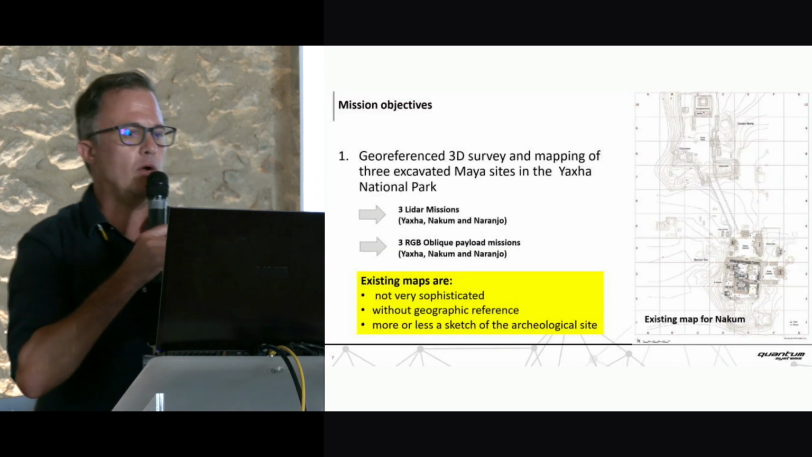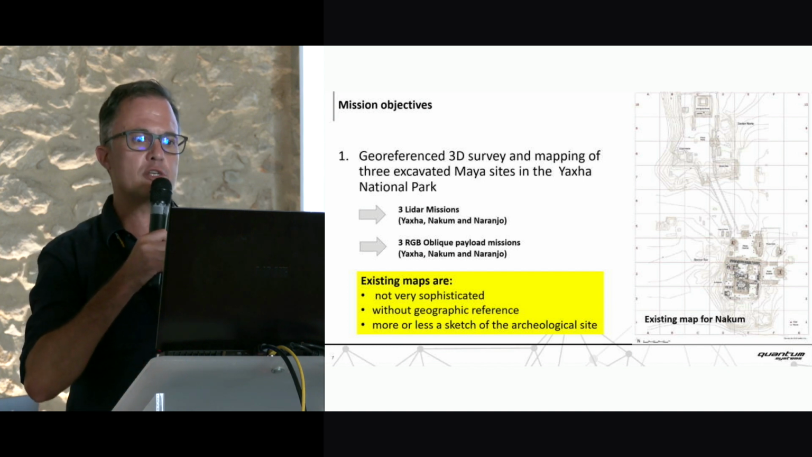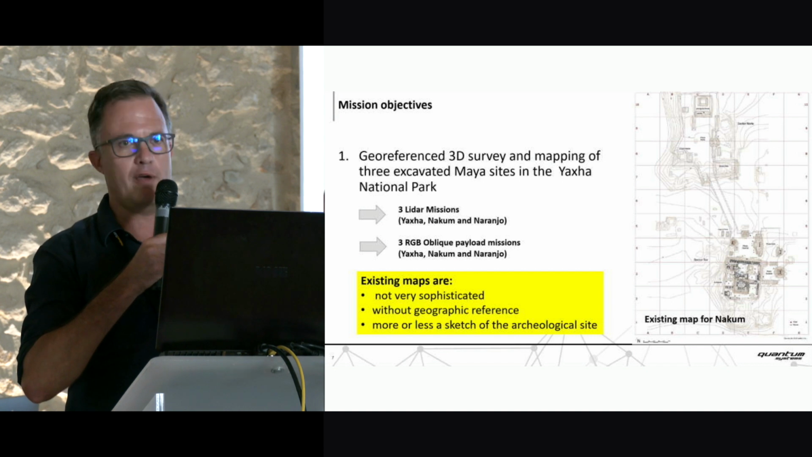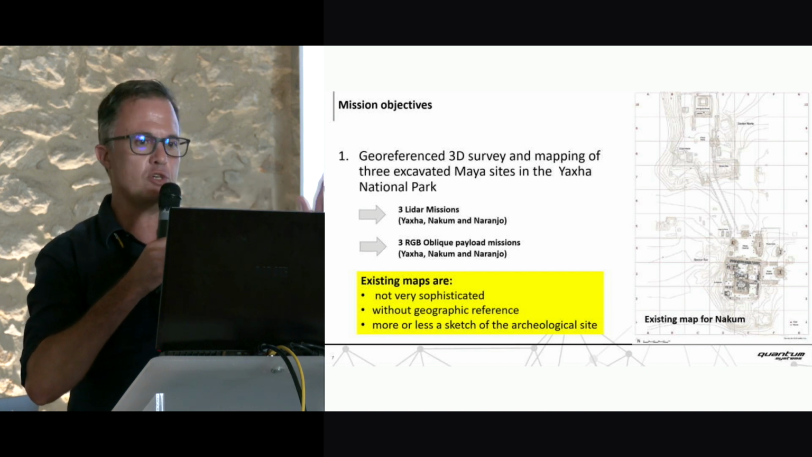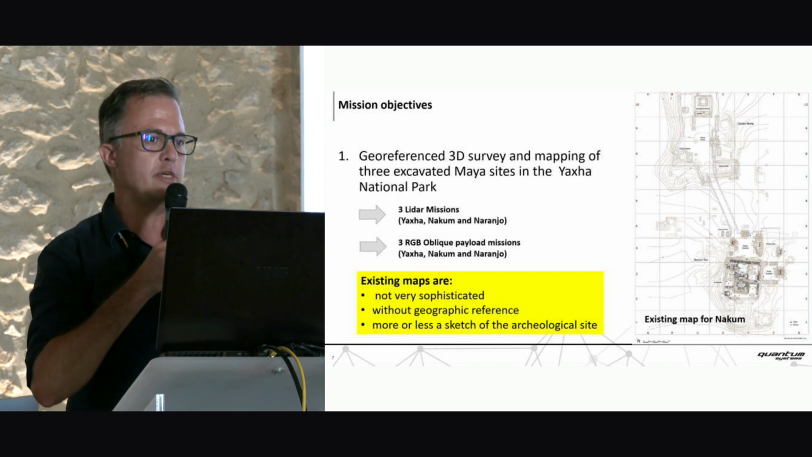So let's look at our 2 mission objectives. First of all, the archaeologists asked us to survey the 3 most important Maya sites within this national park. This is Yaksha, Nacum, and Naranjo, roughly 15 kilometers apart from each other. Why? Because the existing maps are not very sophisticated.